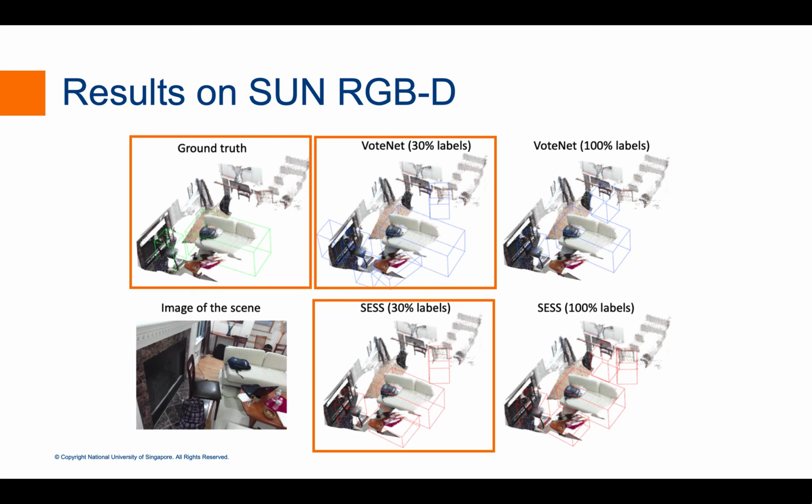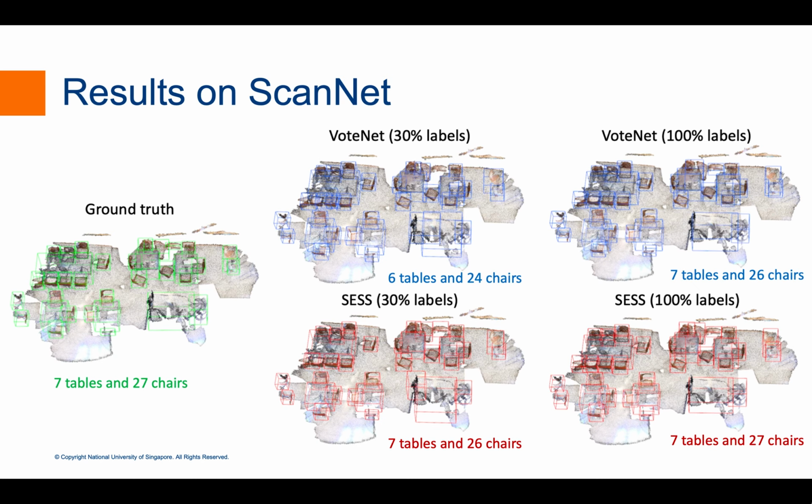It's interesting to see that our SESS at 13% labeled samples and the fully supervised VoteNet are able to correctly detect more objects than the ground truth labels. On a ScanNet scene, our SESS is able to correctly detect more objects than VoteNet at 13% and 100% labeled samples, respectively.